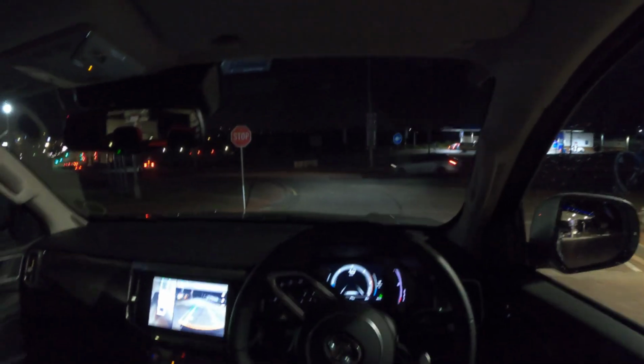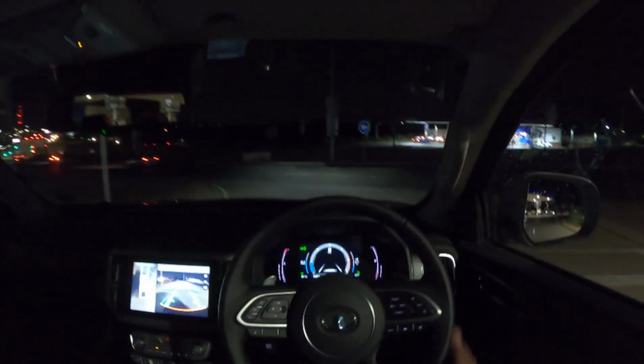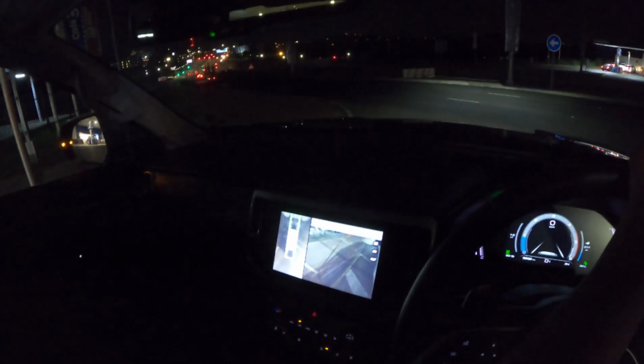You can see that we do have quite well illuminating LEDs. I think they're positioned well as well because they're positioned quite high. You don't struggle at night with dark spots or anything like that. Actually, it's all right. I can't complain. It's not Navara kind of good, but it's all right. I can't complain much about that.